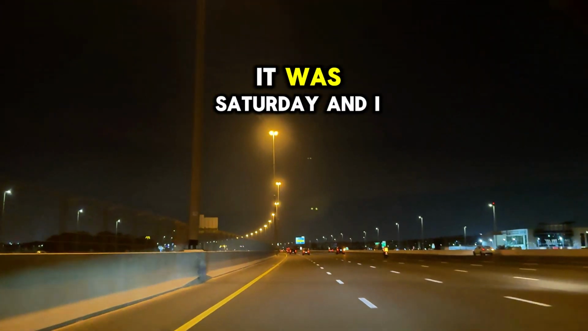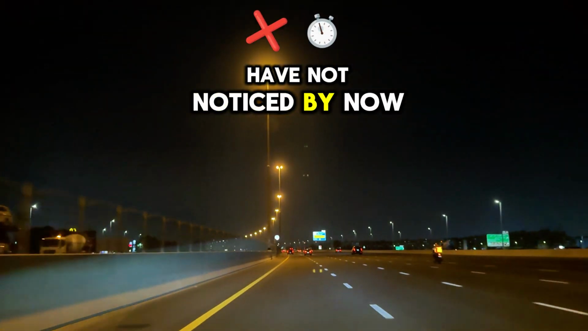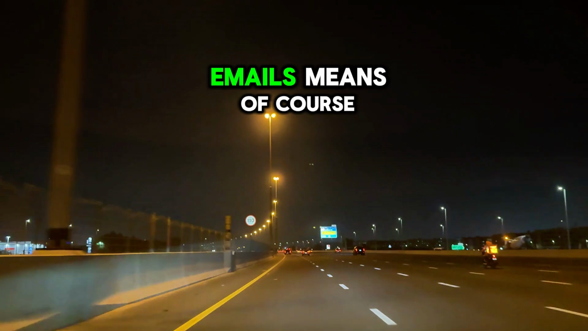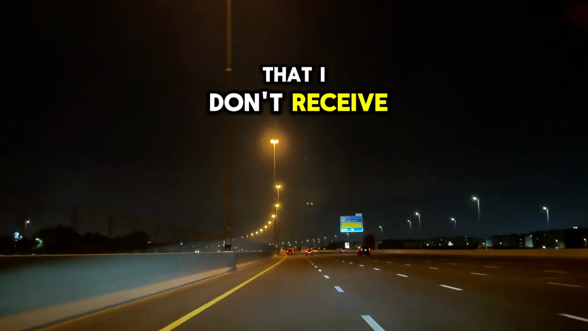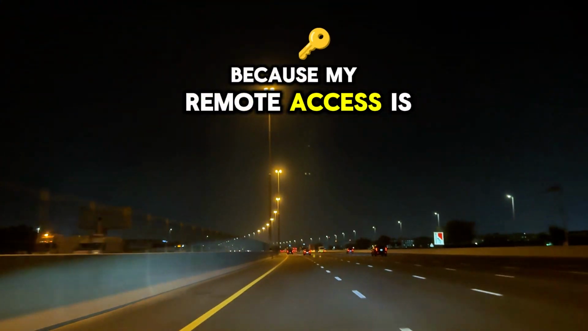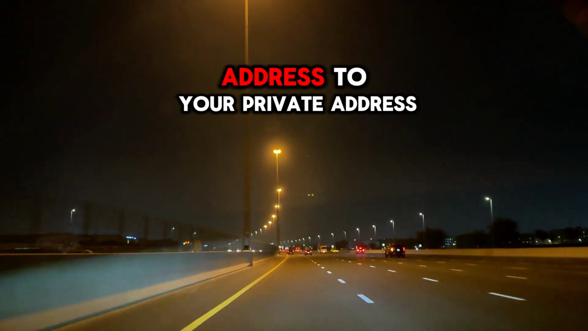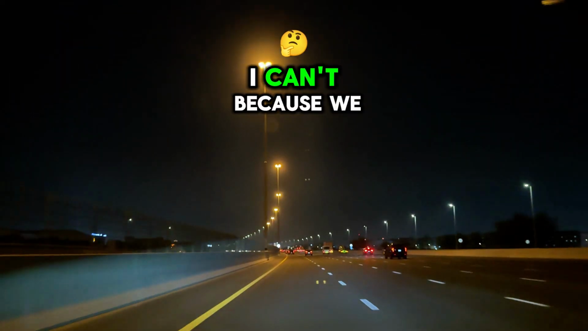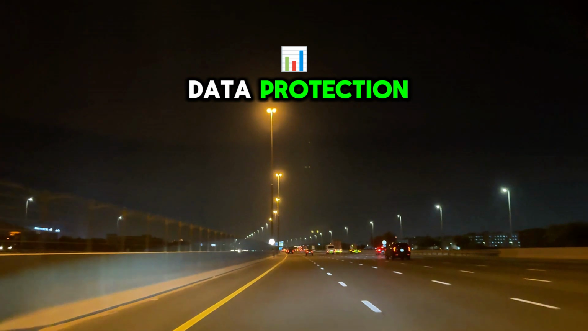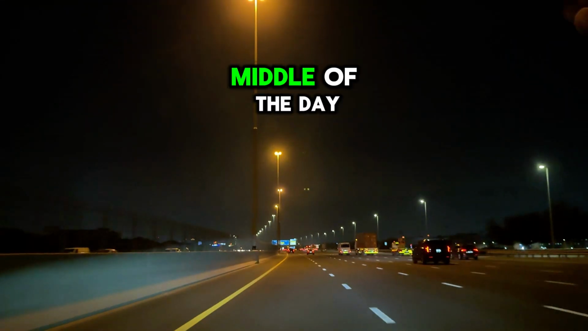Weekend came, and it was Saturday, and I was calm, relaxed, because, if you have not noticed by now, cutting down everyone's emails means, of course, that I don't receive any updates on the servers. I can't possibly work on it, because my remote access is also cut, of course. If you think you could forward your work email address to your private address, no, I can't, because we have very strict data protection. Nothing is allowed to go out. I'm happy. It's still Saturday, middle of the day.